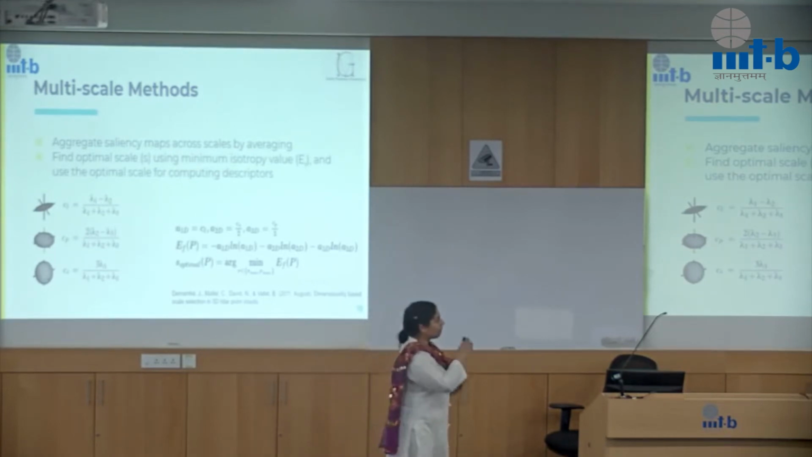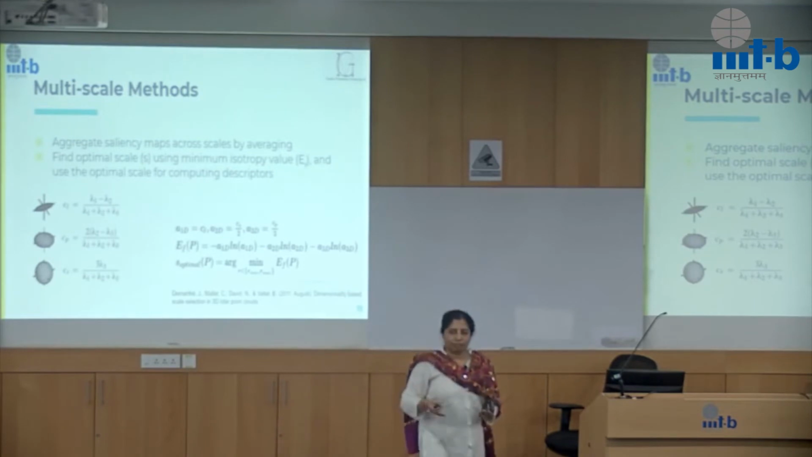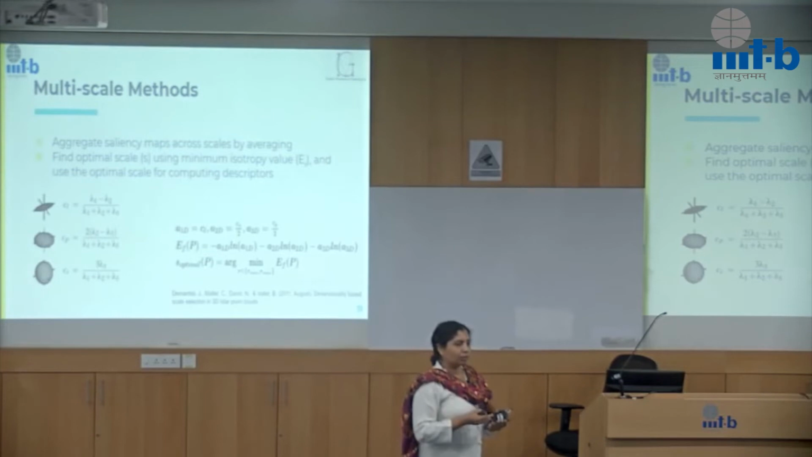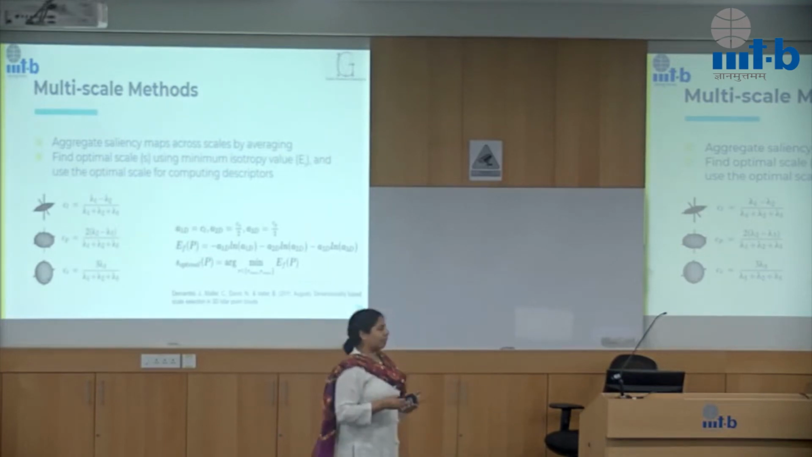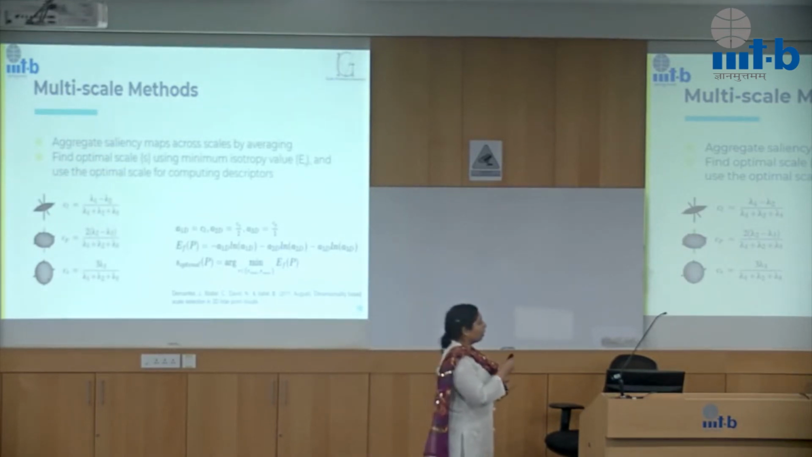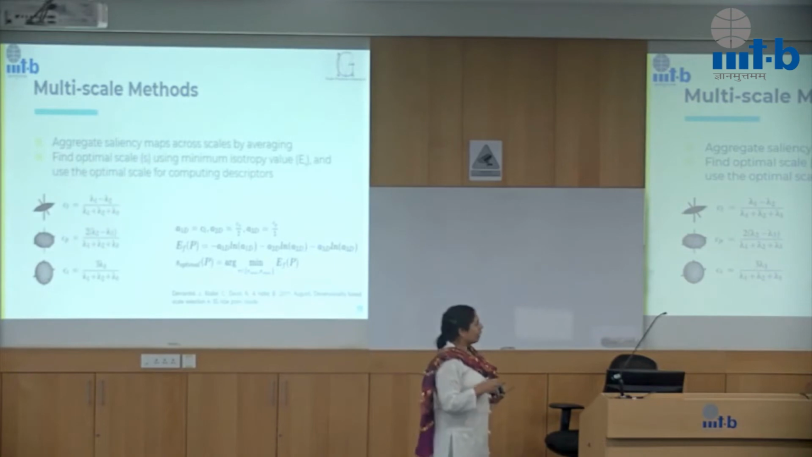So now once we find the optimal scale, for each point in the point cloud I can have different scales, and then I compute the tensors for each of those points. So that's essentially how I get the local geometric descriptor, which is not now tied down or constrained by a specific scale. I can find it for the right scale at that point, and then I'll get the correct values.